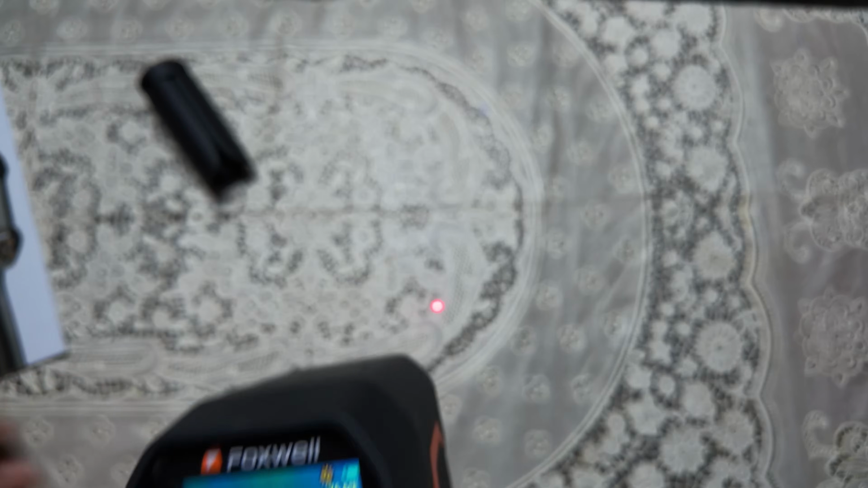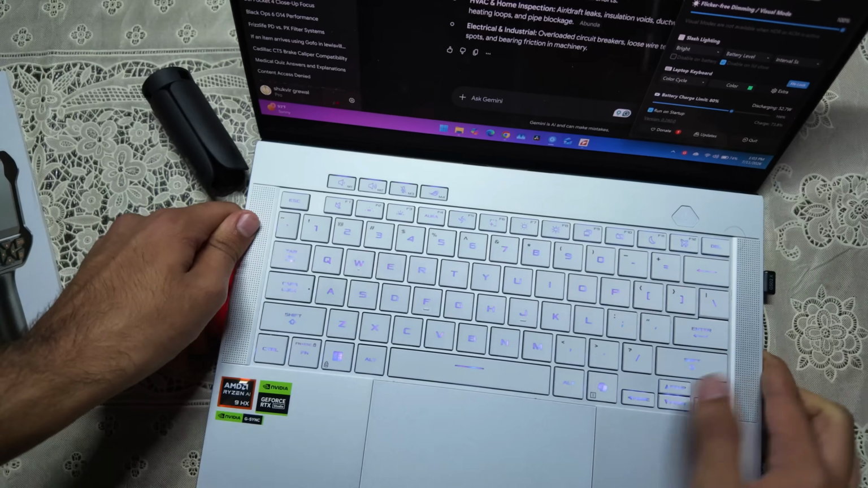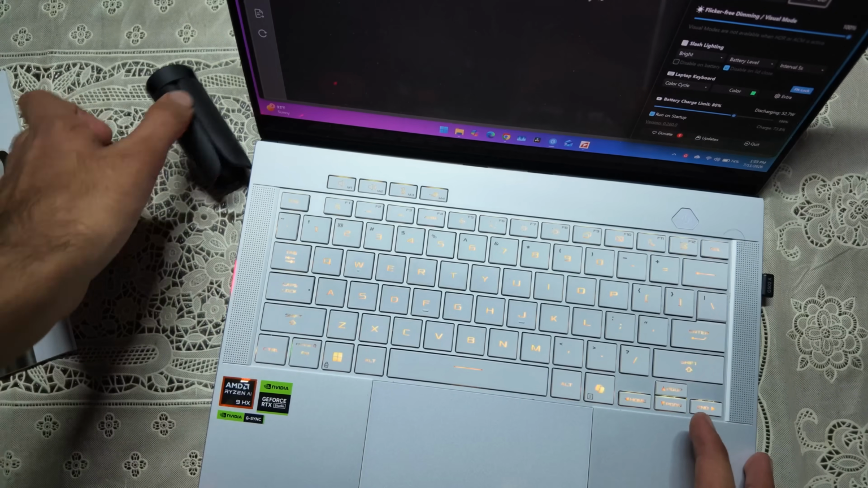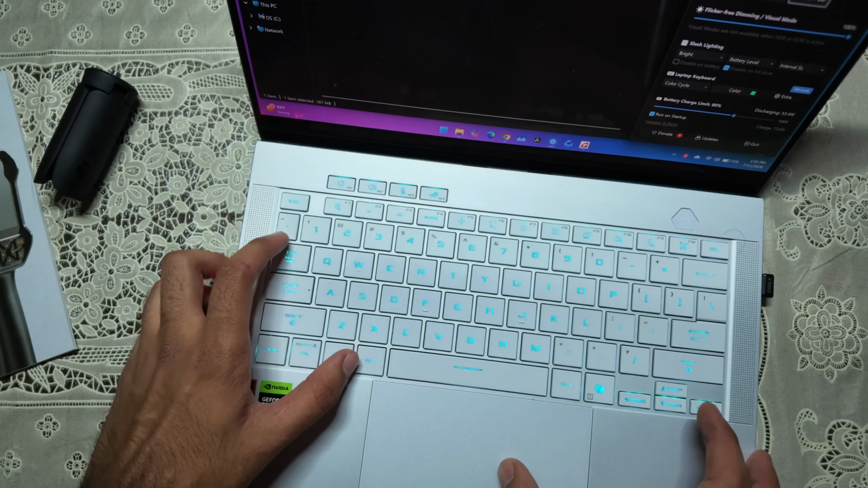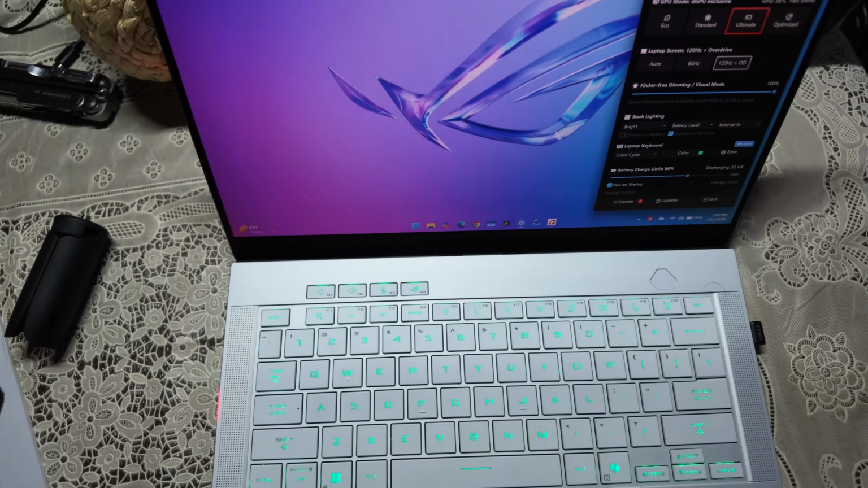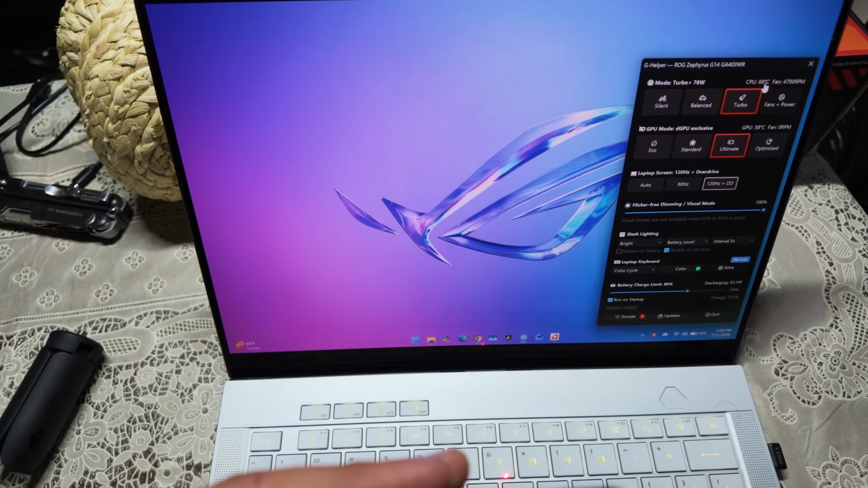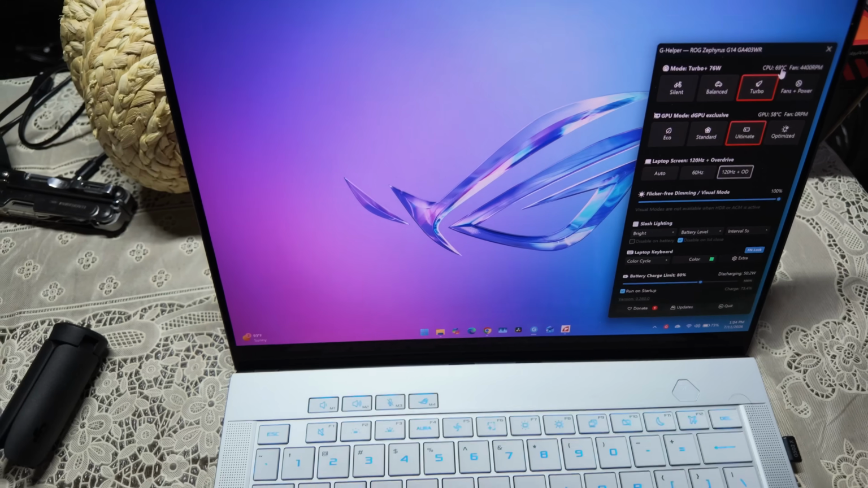So let's put this to a little bit of a test right now for you. So here I have the Asus G14 gaming laptop. If you're not aware, these tend to get really hot under use. And my own laptop is currently saying it's at 72 degrees Fahrenheit right over here. You can see that 72 degrees Fahrenheit. Let's actually test how accurate this is.